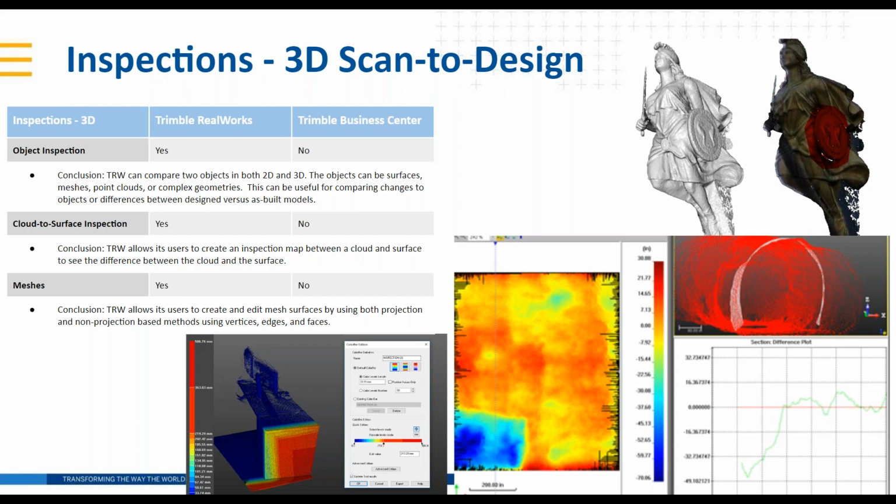I think down in the lower left you can see an example of setting a color bar to see where there's deviation. So you could set one range as one color, another range as a different color, then go in and highlight and see where things are off and how much they're off.